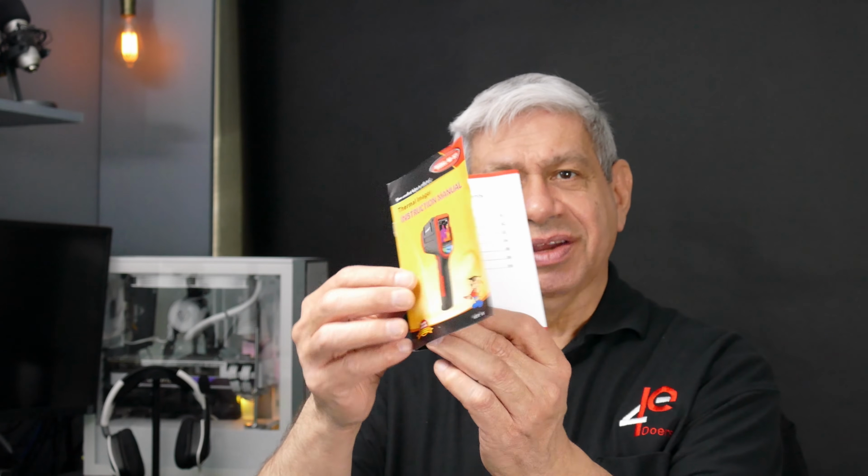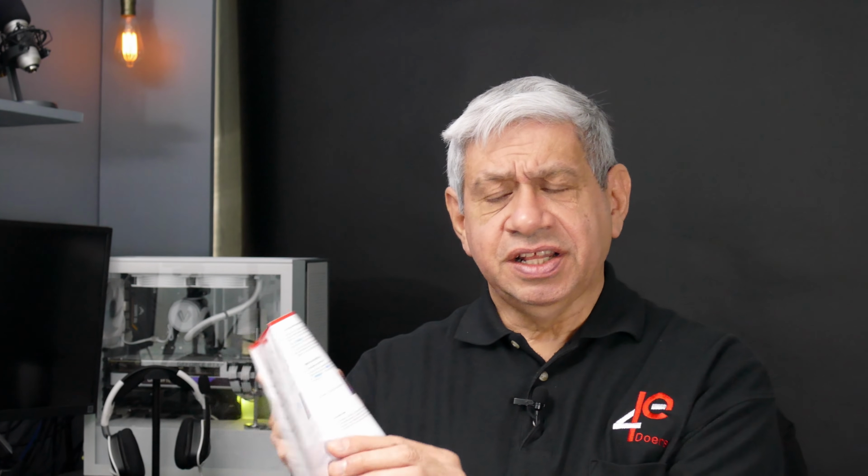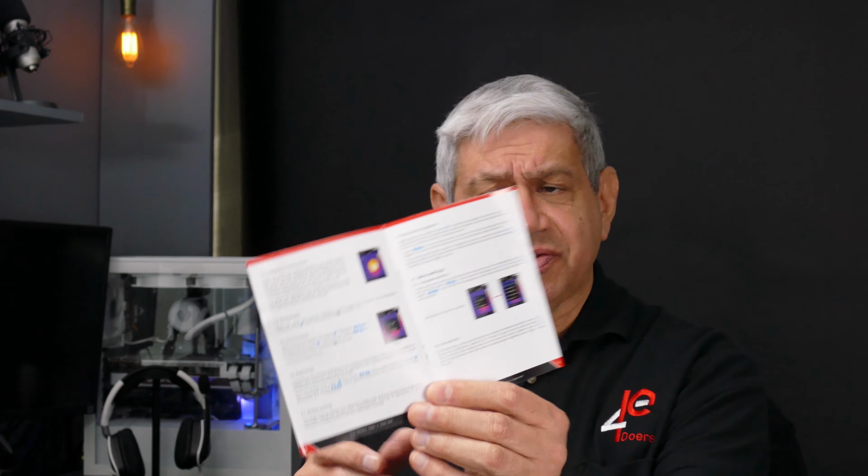I already told you about the 16 gig micro SD, and it also has a little instruction booklet that came with it as well. Not very detailed, but it gives you the general idea of the different modes that it has, some of which I've shown you today, along with some of the other things to consider. So you're going to be seeing a lot of this in future videos of mine, at least the output from it. Maybe not necessarily within the frame of the picture, but you never know.